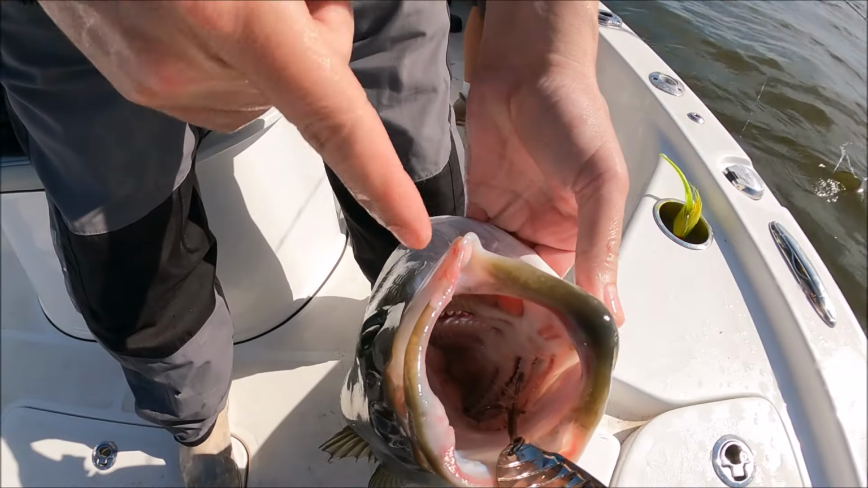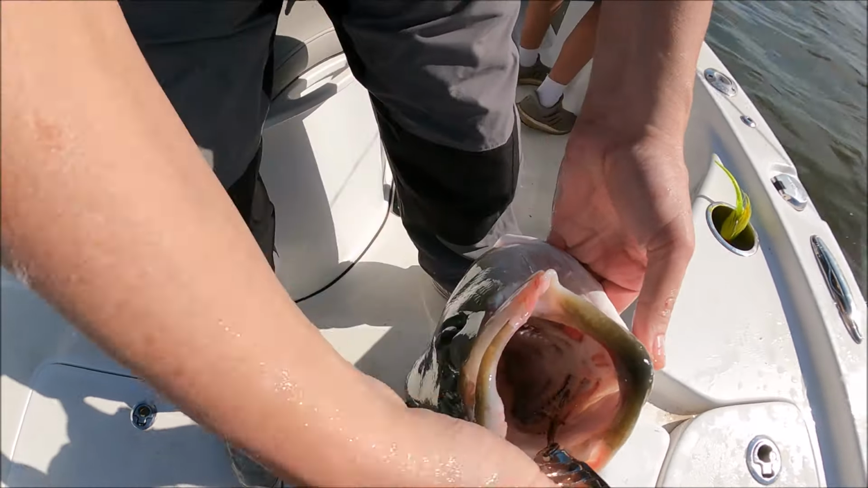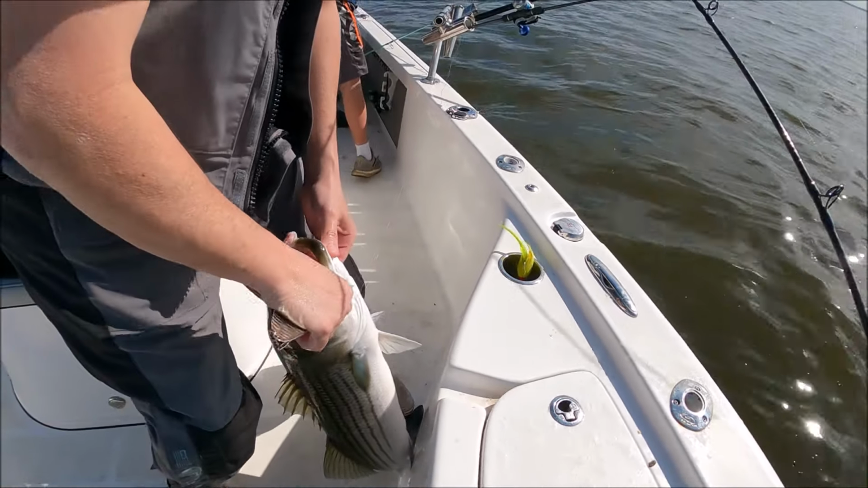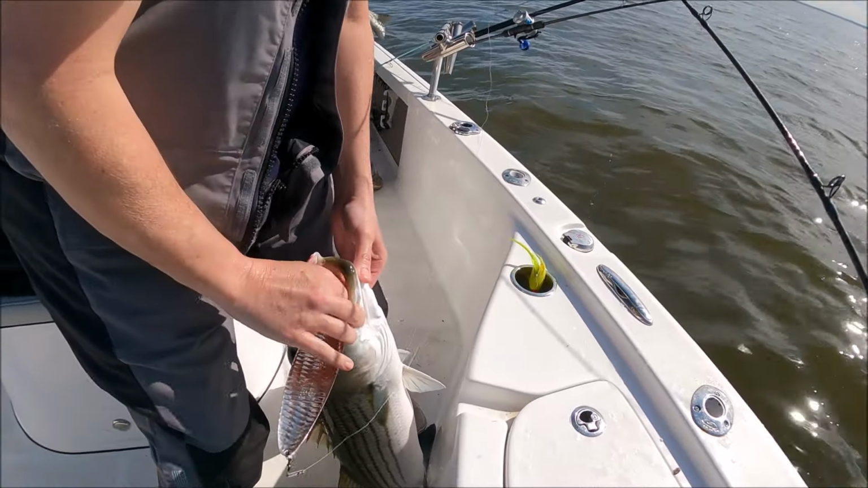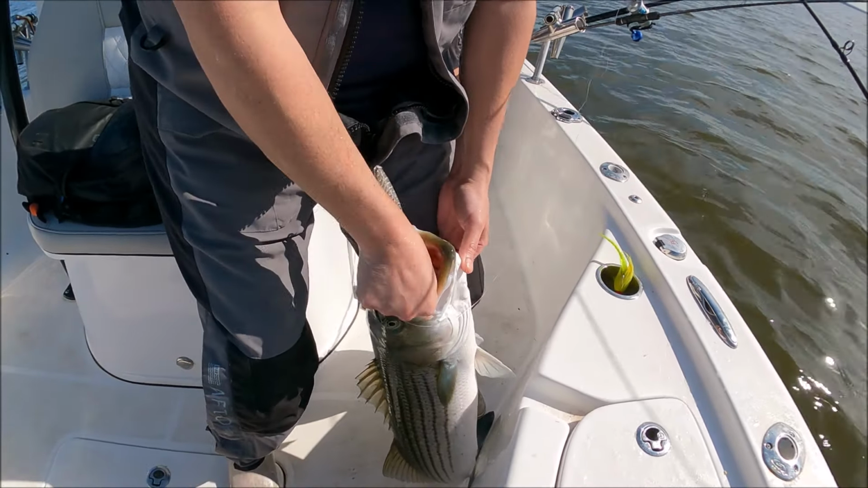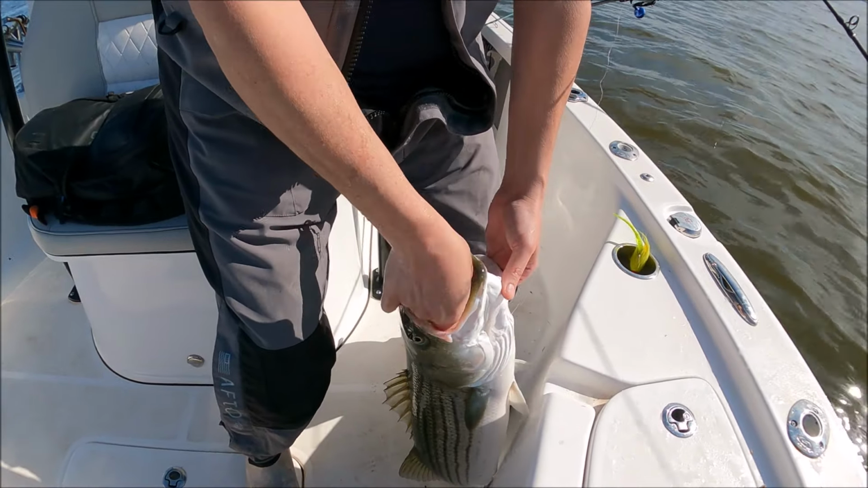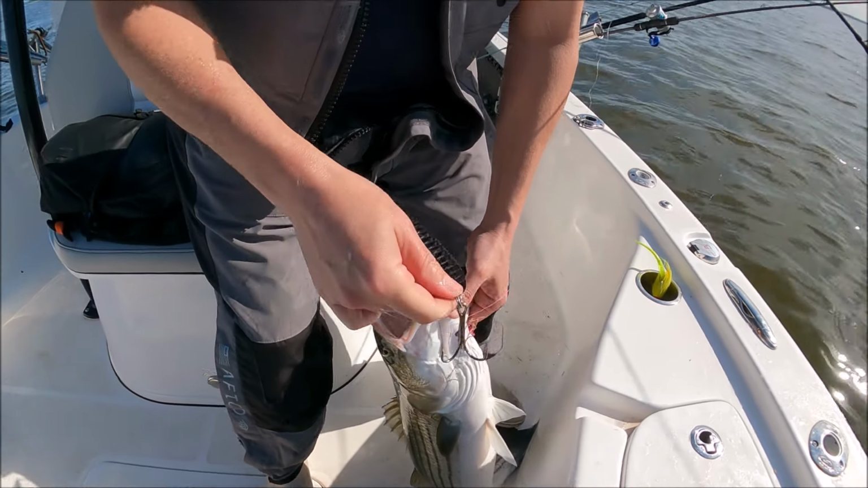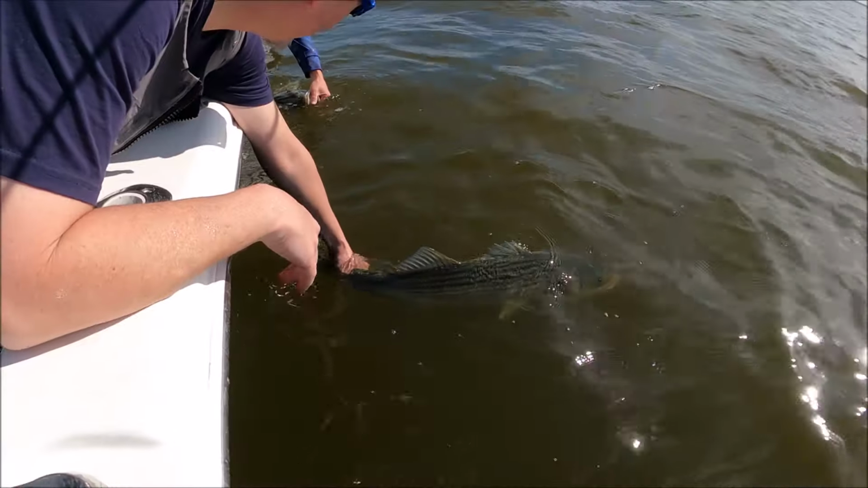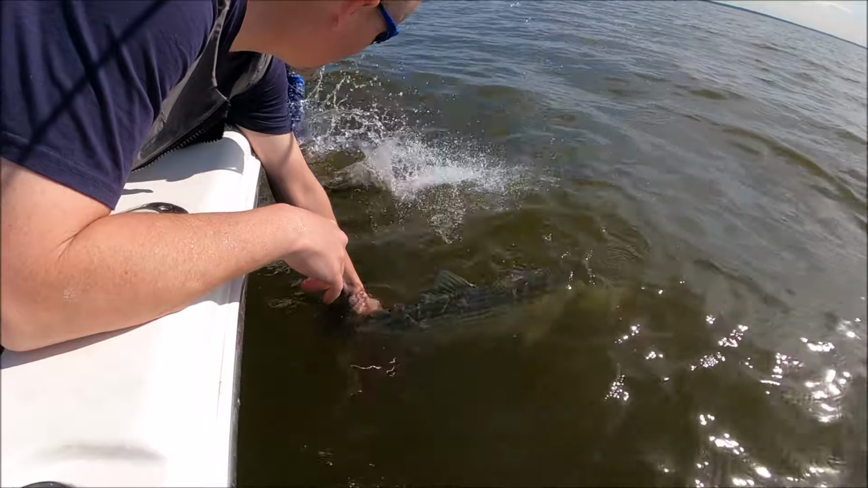Now, a lot of guys are asking about the treble hooks. You can see, most of the time only one hook gets them, like in this case. But Eric got one on a swim bait, and that's what turned it on. John had a bunch of strikes. They just wouldn't touch it because they're finicky. Eric hooked up with a swim bait, and it turned on all the fish that were following us. That's gold and chrome.